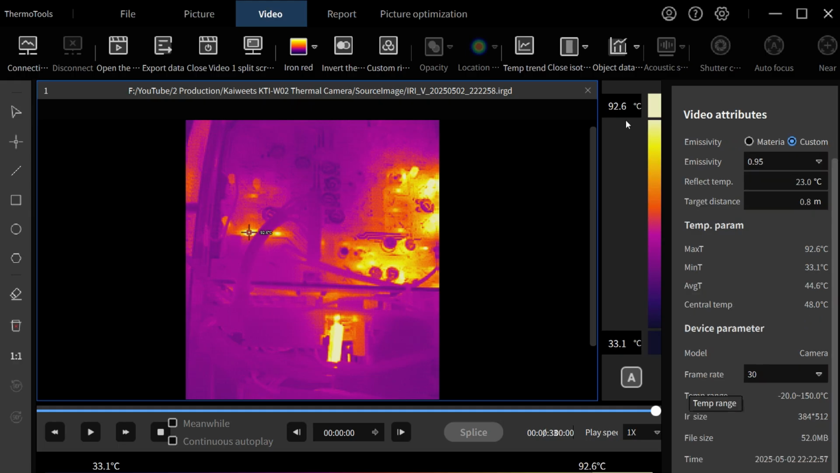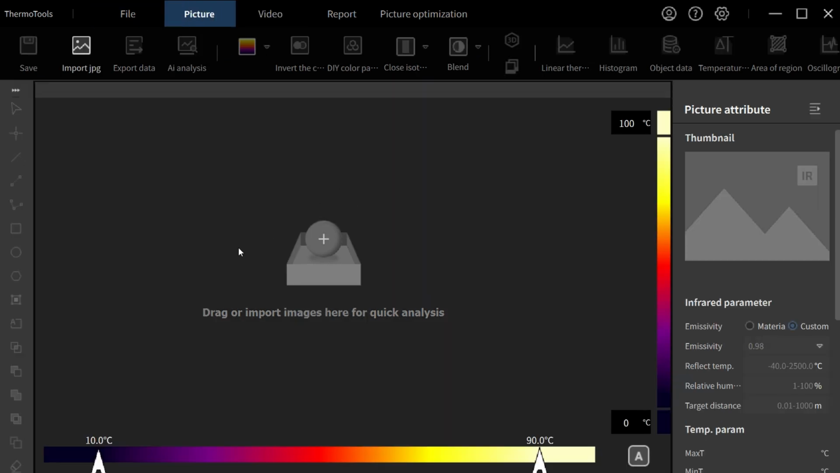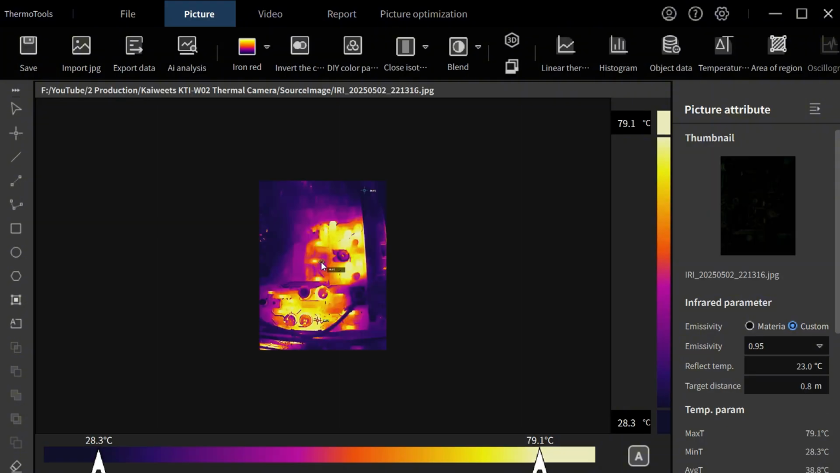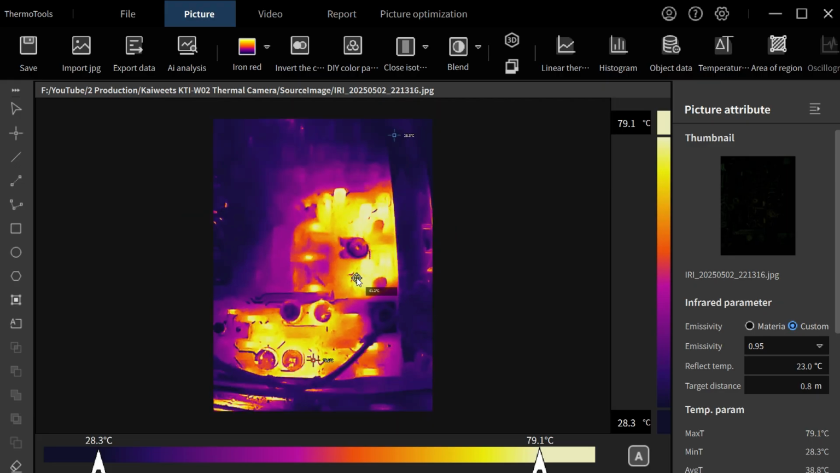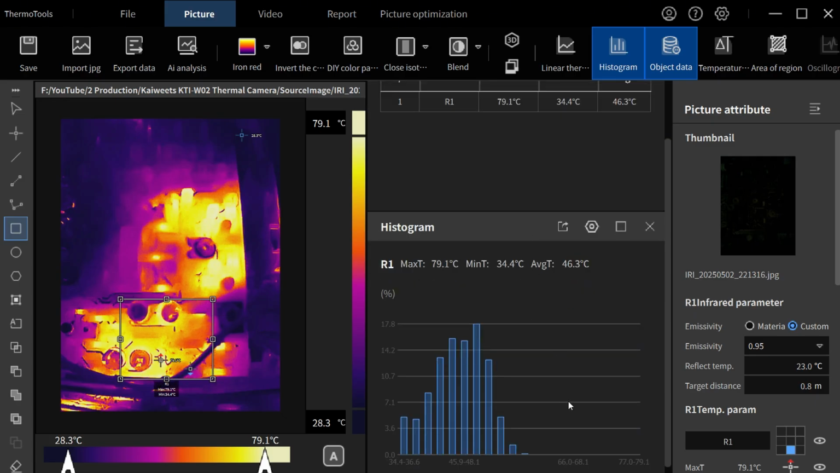If you go to the picture one, and again, I'm just scratching the surface on this. There is so much you can do with this. Now, when you go to pictures, so if I put in this picture here, this is again part of the Philips scope, I think it was, and I can zoom in, I can zoom out, I can put my cursor anywhere on there and it'll tell me the temperature exactly where my cursor is. If that's not enough information for you, you can actually draw a shape. Doesn't have to be a square, could be a circle or a hexagon around a certain area, and it'll give you graphs and information about that particular section there.